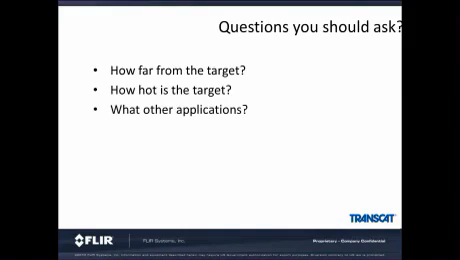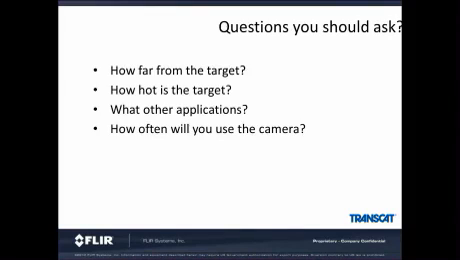What other applications are you looking at? Some FLIR cameras have very high performance values such as refresh rate, how fast you need to take a picture, and do you need to connect it to a computer? How often will you use the camera? Will it be daily, weekly, monthly, quarterly? That would depend on what type of camera you would want. What kind of features would you want? Do you need Wi-Fi, extra optics, movable measurement tools? This will depend on your applications and who will use the camera.